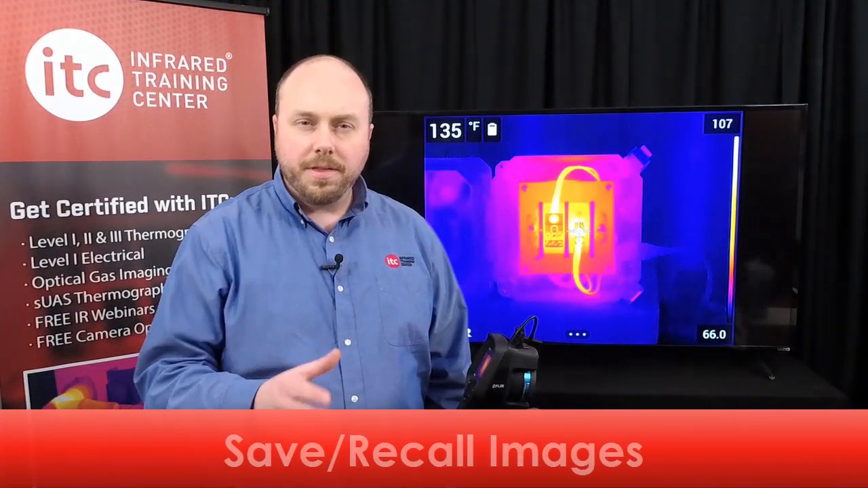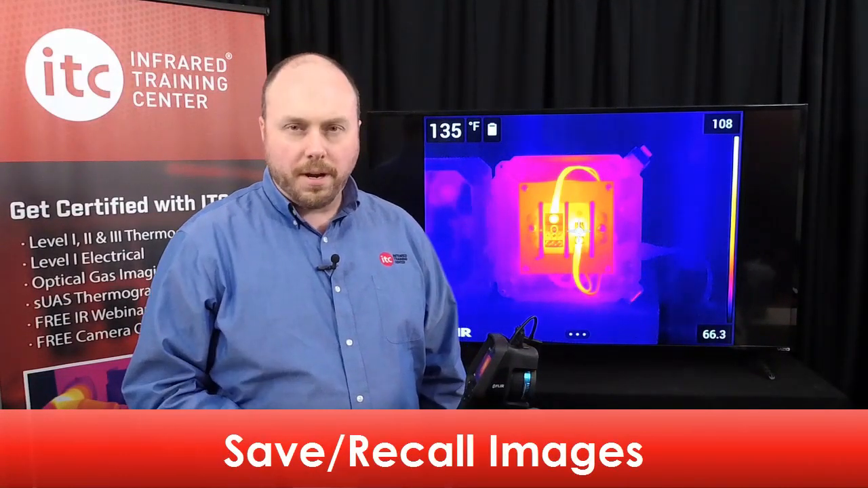To save an image with this series of camera, pull the main trigger located beneath the autofocus button here on the front of the imager. Now, a good tip to remember, try to remain as still as possible while doing so, as any abrupt or excessive movement during saving may blur the thermal or digital photos as they're captured at the same time when pressing this button. Occasionally you'll notice that the live image freezes for a moment.